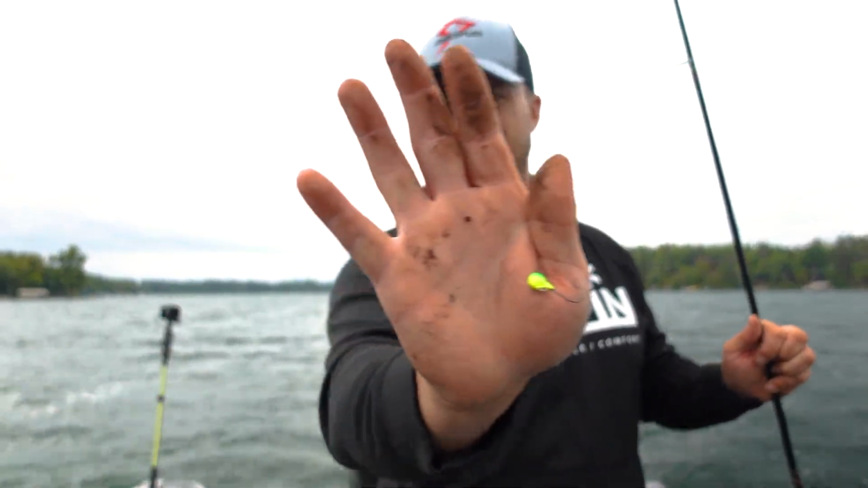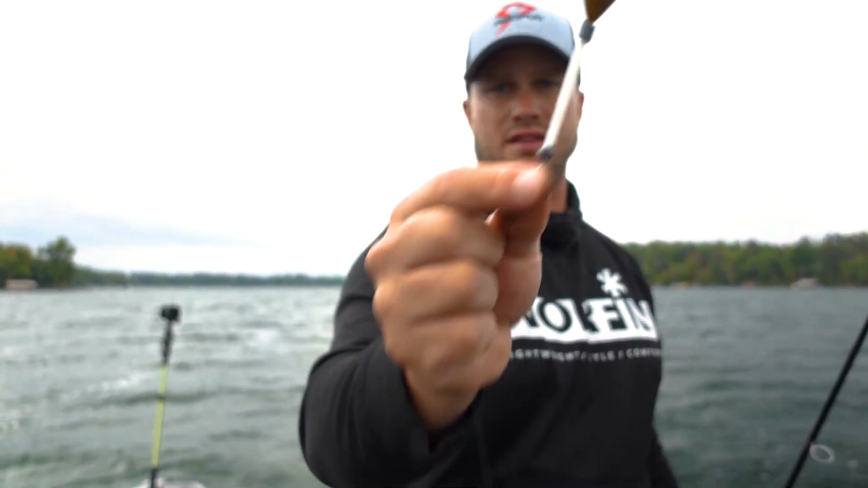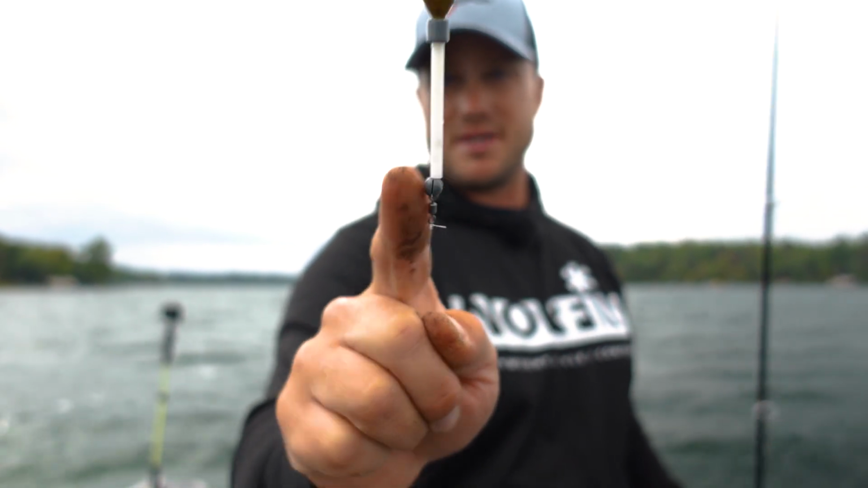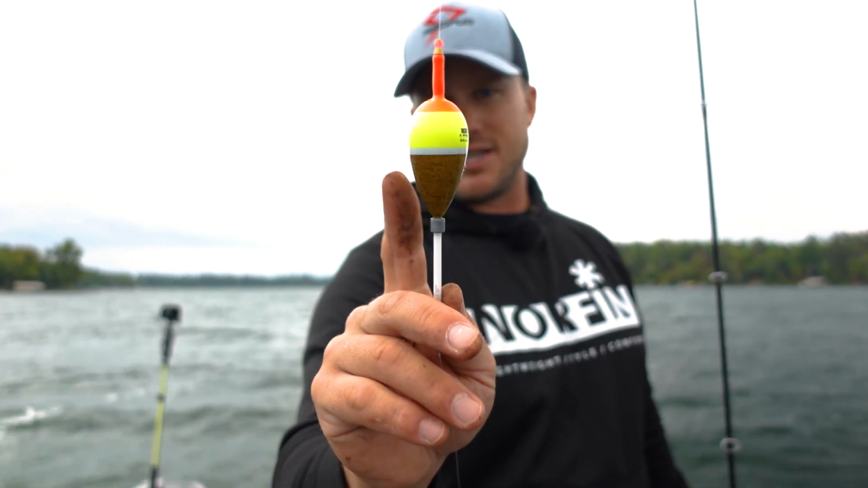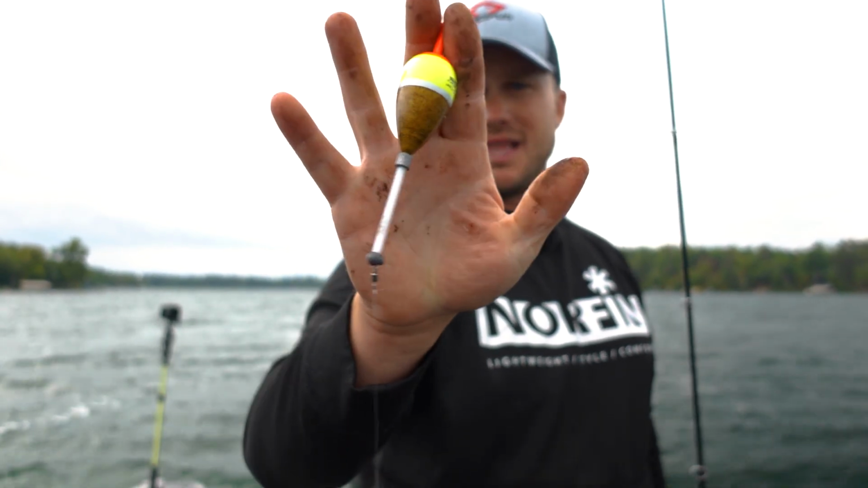Really quick, I'll also share what we're using here. This is just a smaller short shank jig tied on to a little barrel swivel. Sometimes I need to add that extra weight, sometimes I don't. I could actually probably upsize a little bit with this wind. This one is the Norfin light bite bobber. I've been liking these. My buddy Lee suggested using these. I have been using the wobble bobbers. These do seem to get tangled a little bit less.